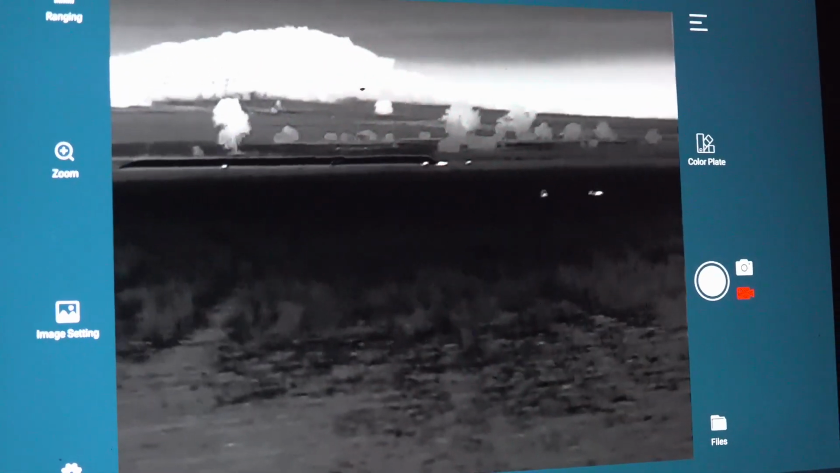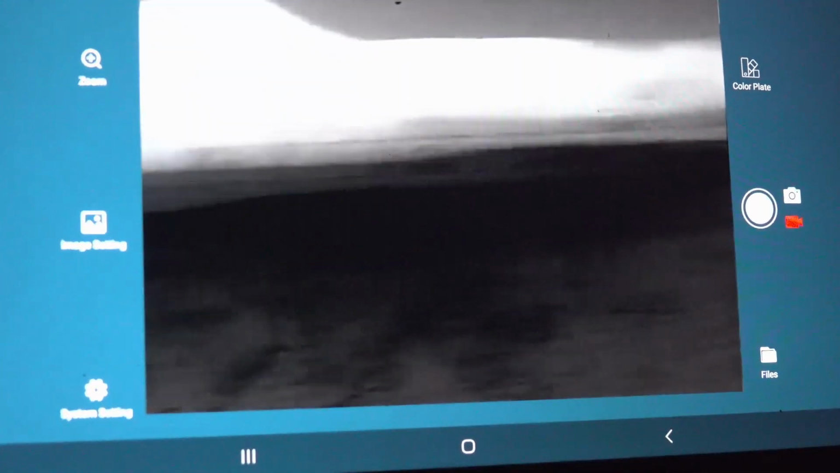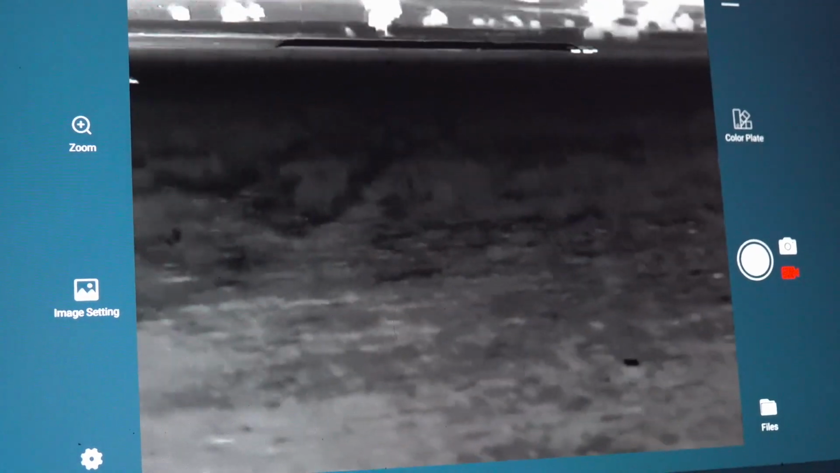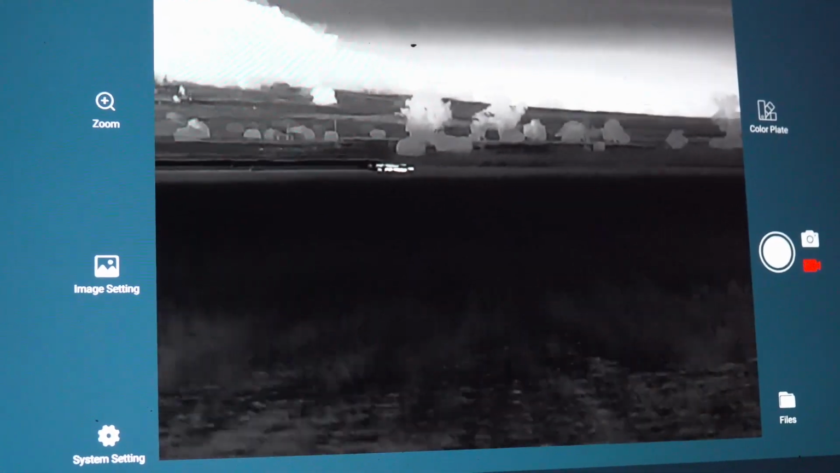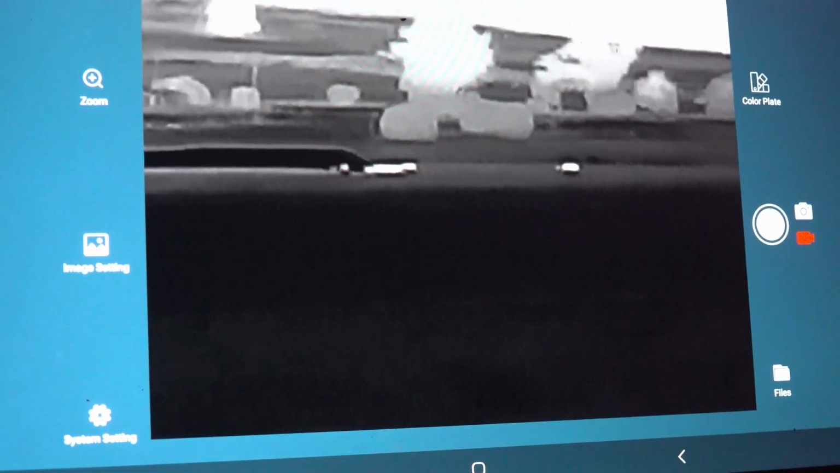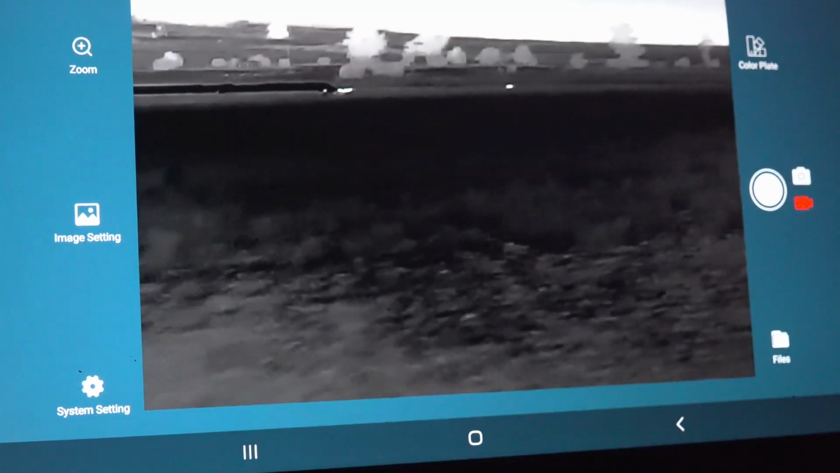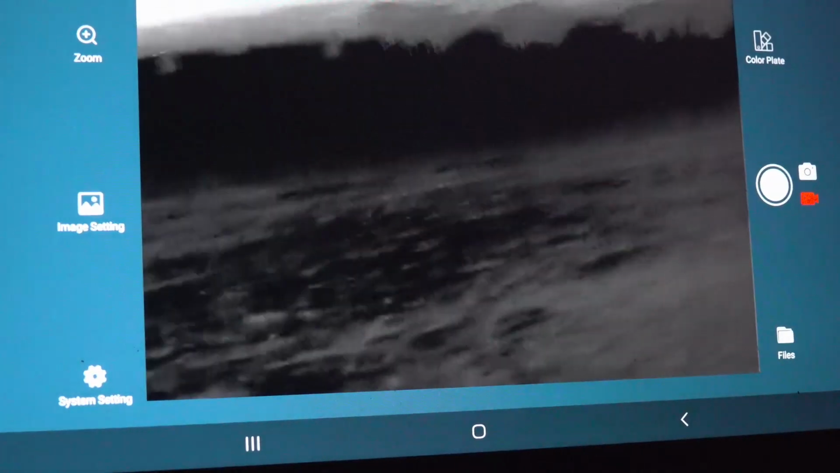So once the dogs catch, hopefully we can follow the mob and we'll drop the rear crate on them. There's a few pigs down there, by the look of it, eh? See the big fella just cut away? It's got a little way to go.